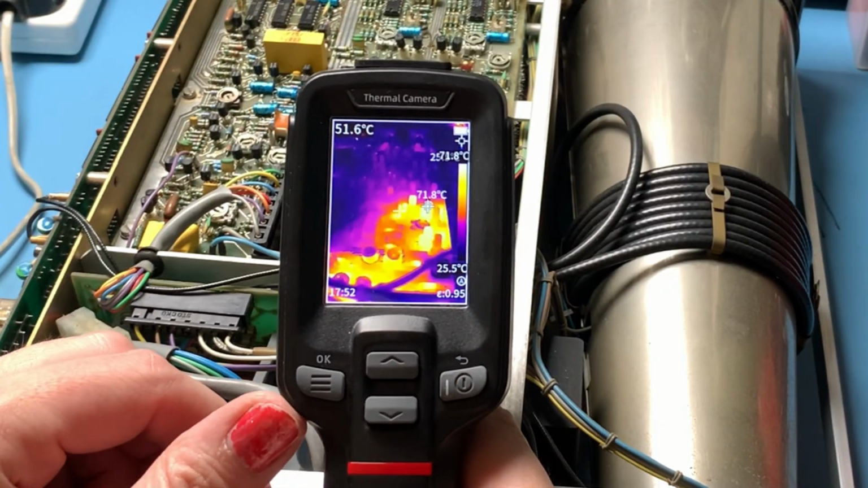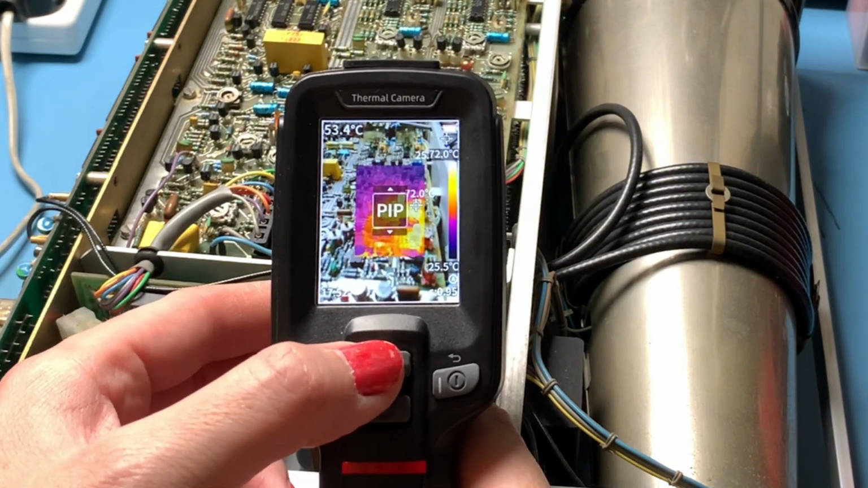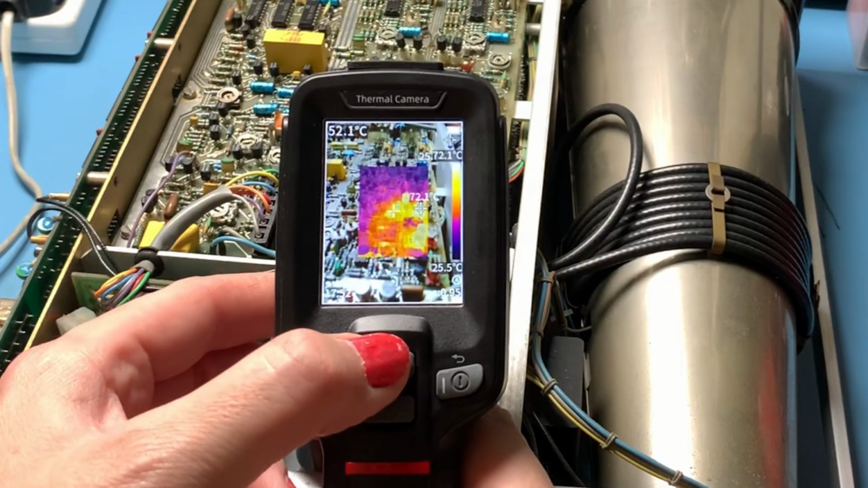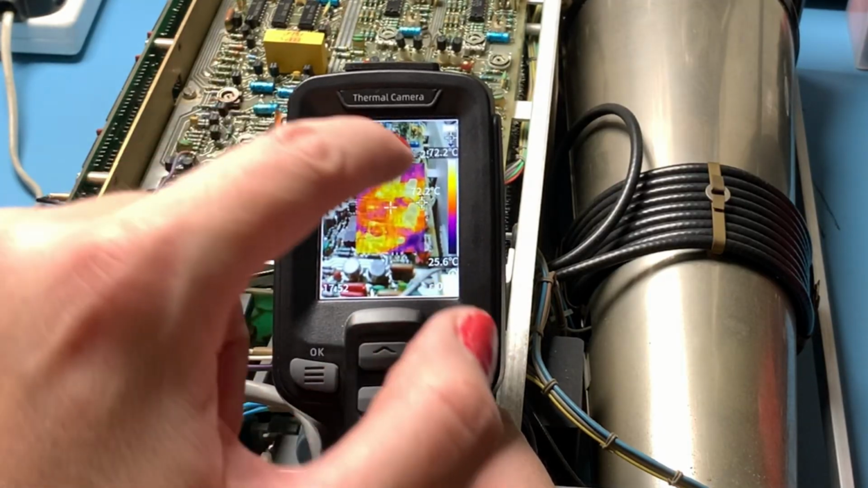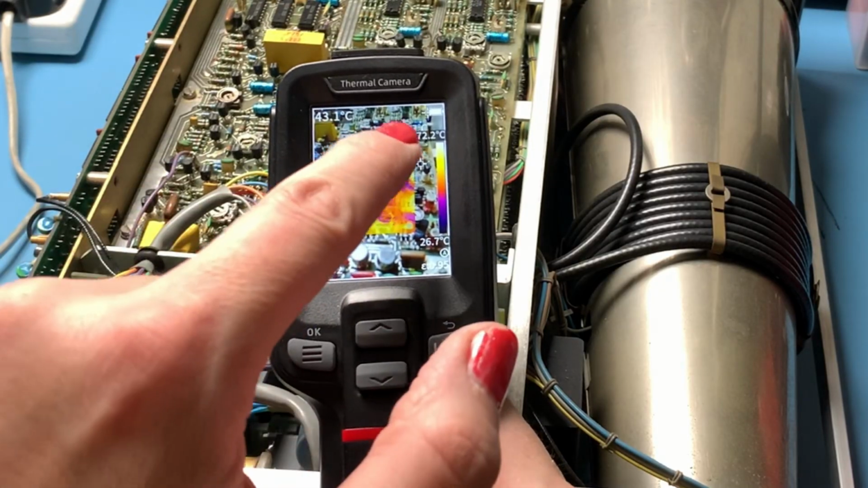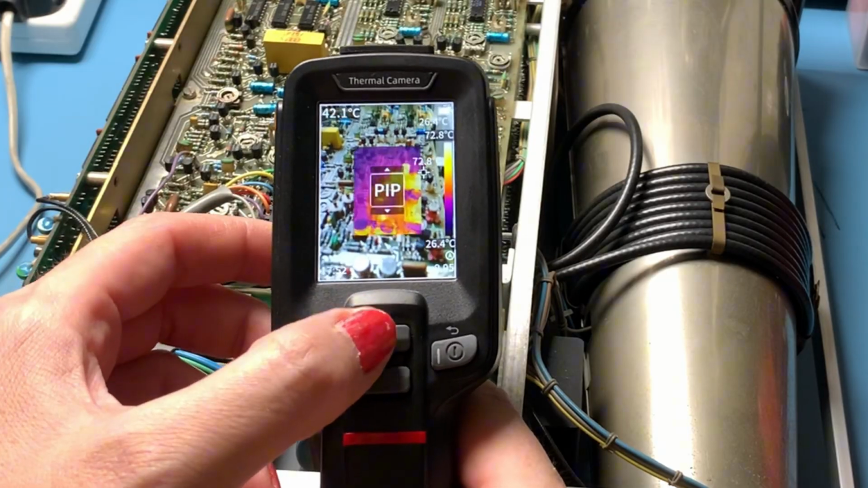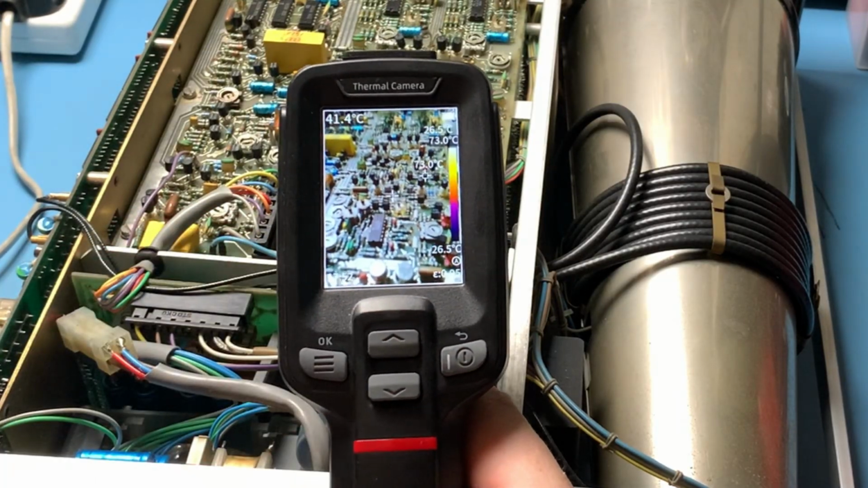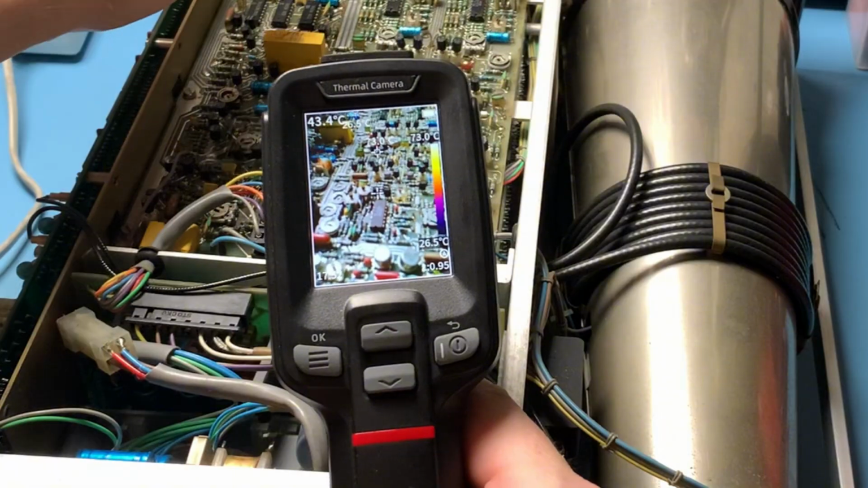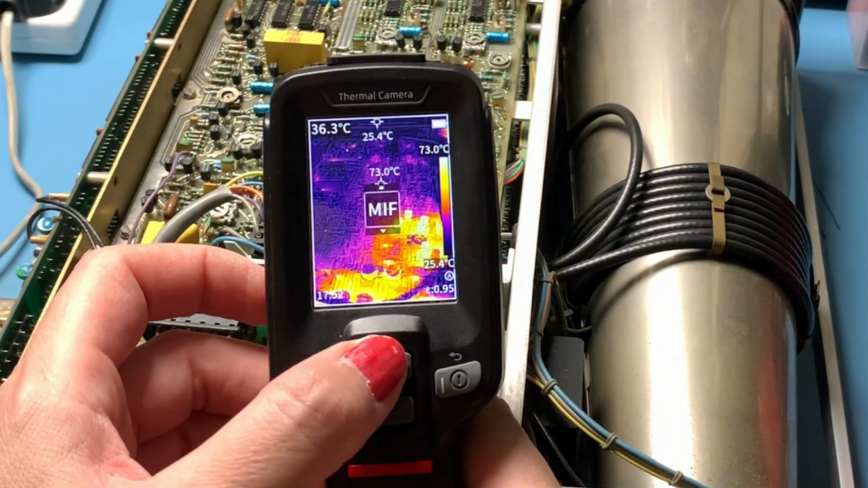I find you get enough detail in the infrared that you can go to picture-in-picture mode and you can see, look, there's quite a bit of heat there in those components. You can put your crosshair on it and see that that's running at 72 degrees, which is a little on the warm side. Now this scope does work, but it has got some issues, including our favourite blue capacitors. This will be a future project. There's a lot of future projects here.